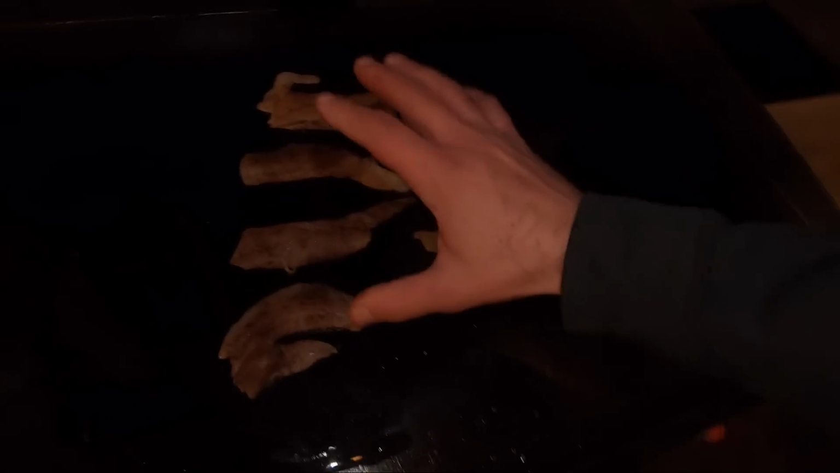Put these guys right on there. It doesn't need to be any fancy sort of way. That's the beauty of the Blackstone. You guys can just throw the whole thing right on there, but we're just gonna let those crank right up, make sure we get a nice crisp on either side, and then flip them over and they'll be good to go.